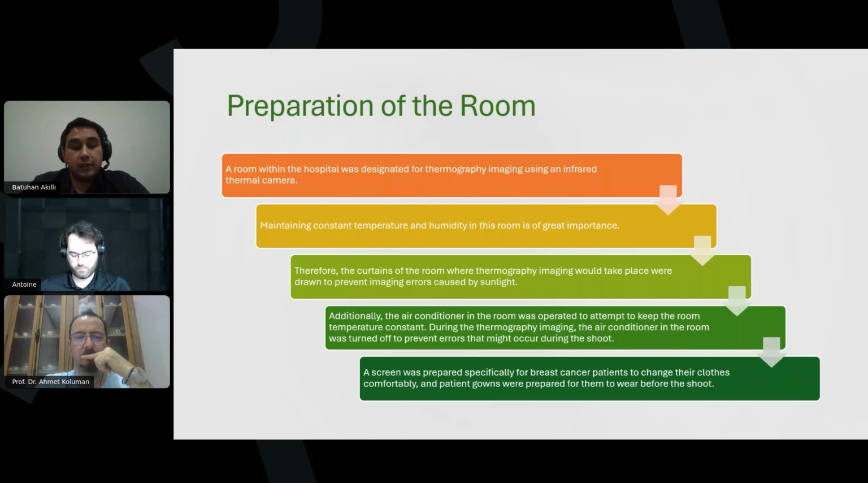We also use the air conditioner to stabilize the room temperature. However, we turn off the air conditioner during the actual imaging to avoid errors. We provide a screen for breast cancer patients to change clothes privately. We also prepare gowns for them to wear before imaging. Next page.